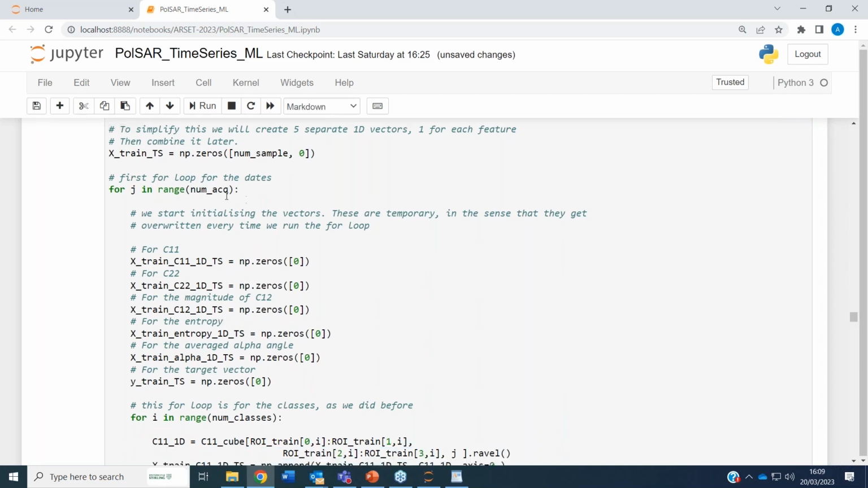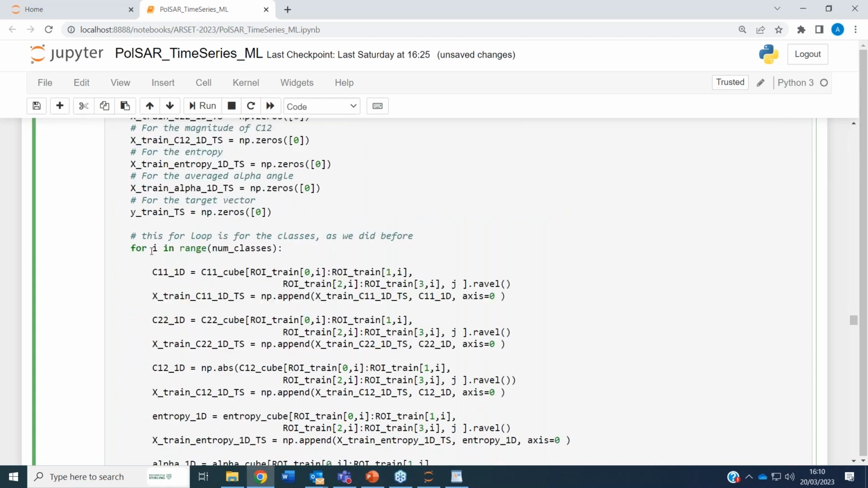So the first for loop is about the time we are selecting. So we start with the first acquisition, so j equal to 0. And then what we do, we create these one-dimensional features as we were doing before, just the same thing. Then we start the second loop, which is on the number of classes. Remember, it is what we were doing before. So we go on the initial cube, the first cube, C11.